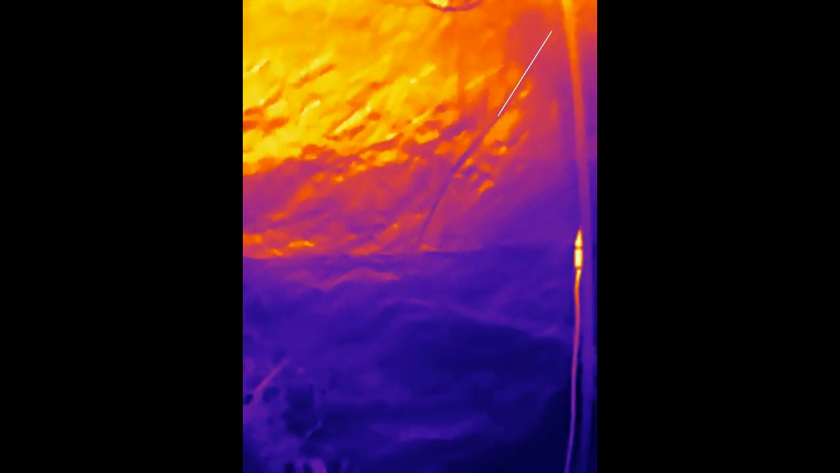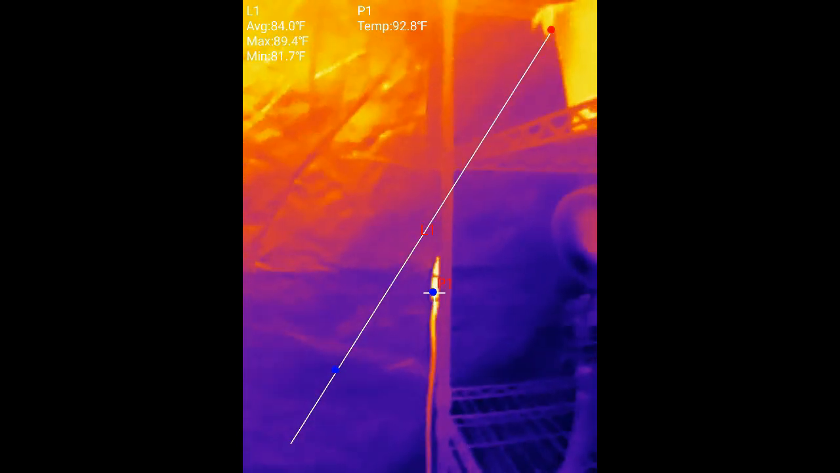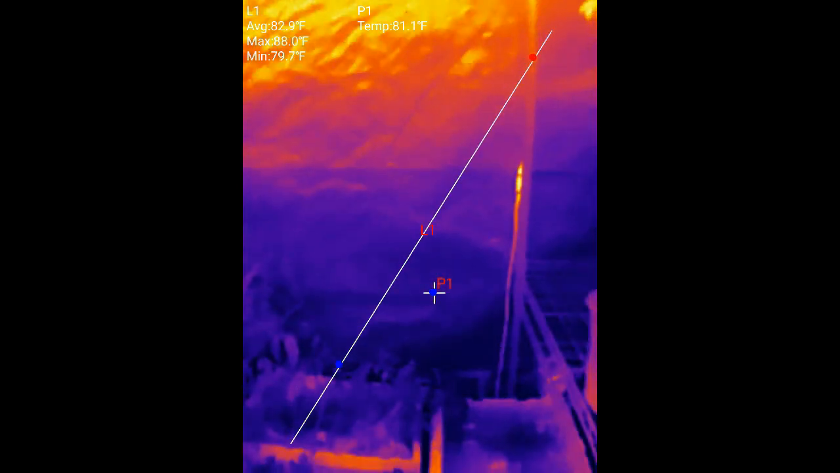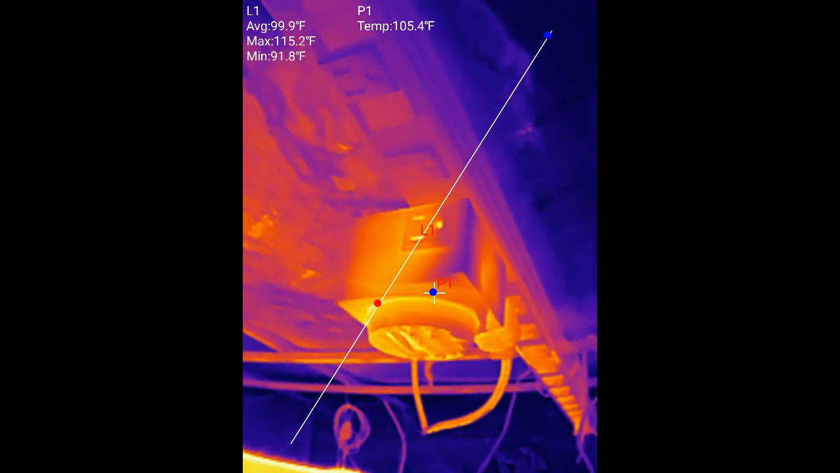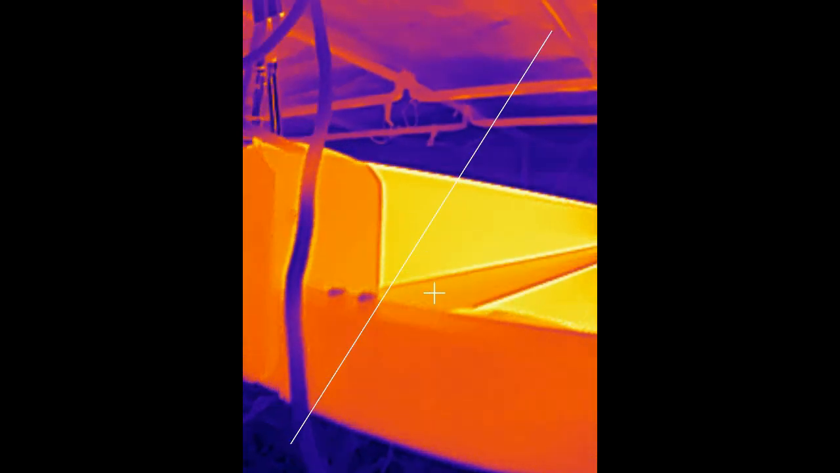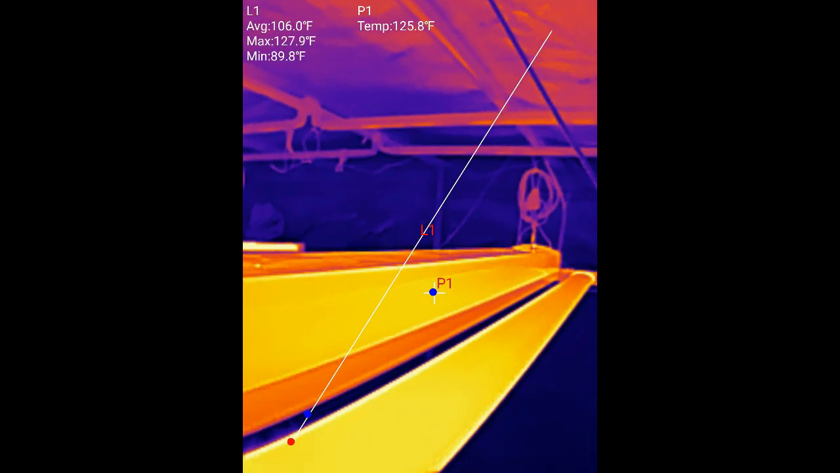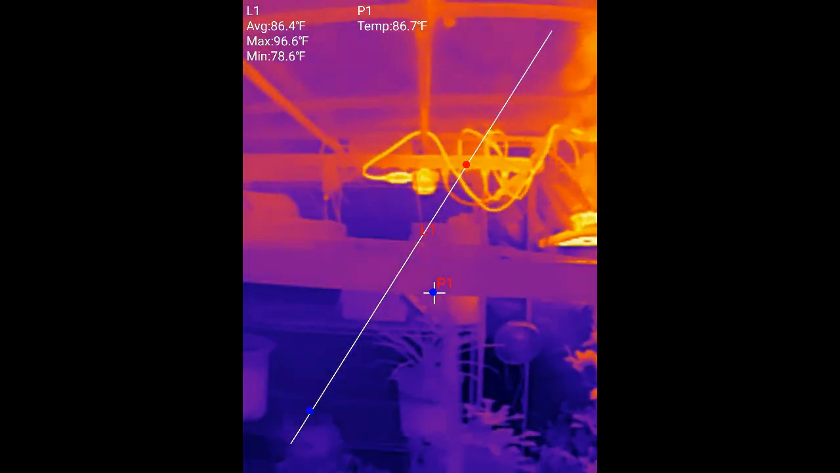That's important. And this is the other power cord for the other light, the one that's directly over top of our heads right now. And we'll just take a look at that as well for temperatures. How's that looking? Yeah, it looks like about 86, 87, 88 in that range. And that's not much over 105. And then, yeah, our ballasts are always going to run a little bit warmer than that. They're going to sit around 120 or so, 115. 123 there, 125. Yeah. So those are all normal temperatures.